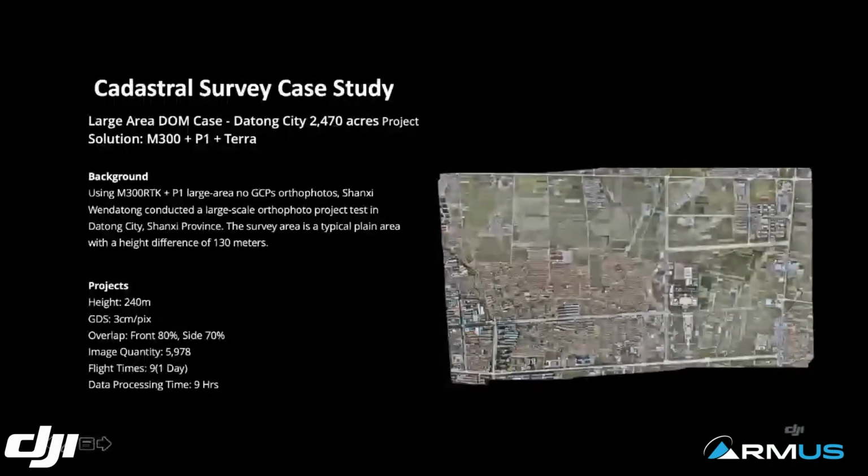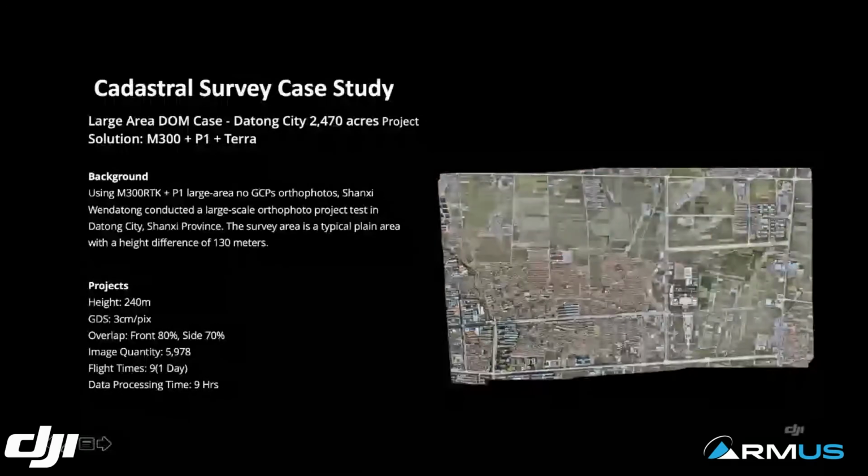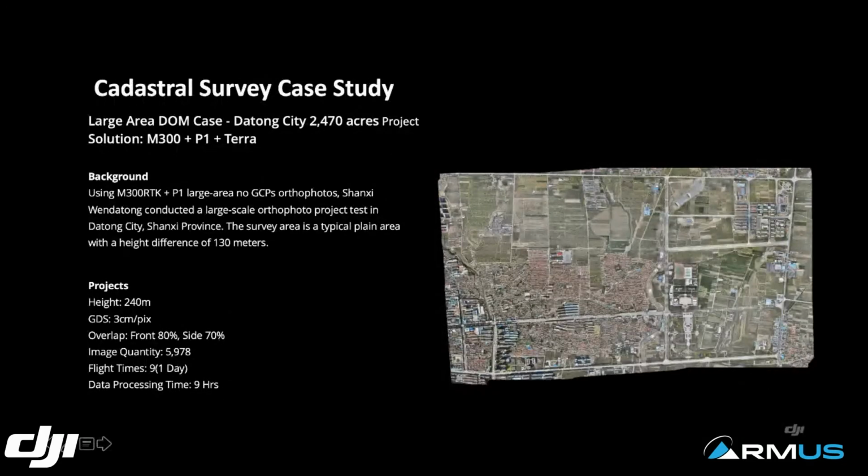One of the biggest applications will be cadastral survey utilizing aerial drones. Previously, when you were thinking about capturing a data set that large, you probably would turn to satellite imagery or manned helicopters.